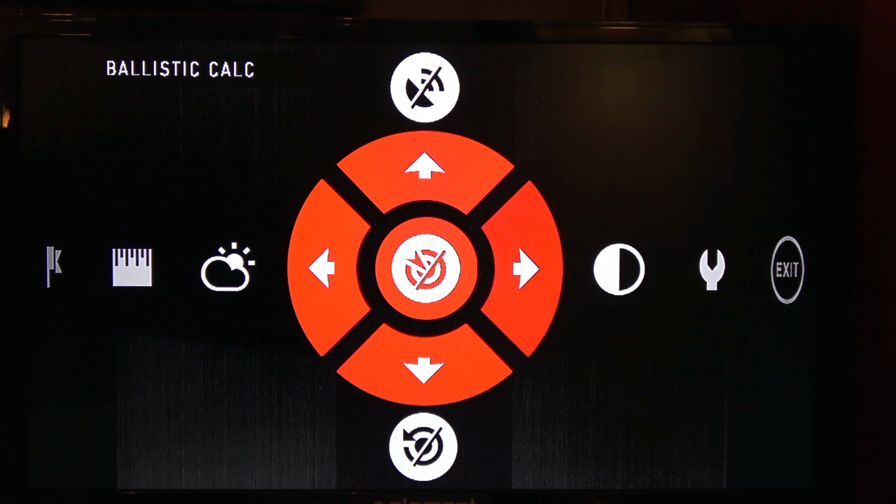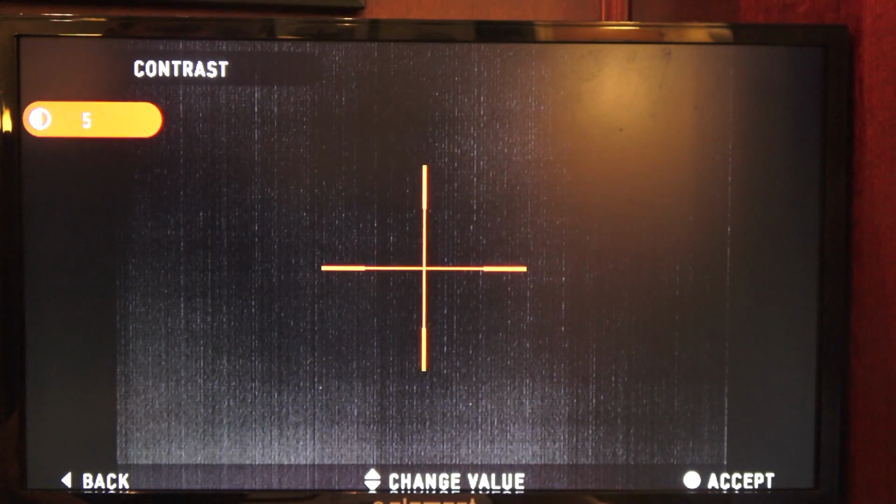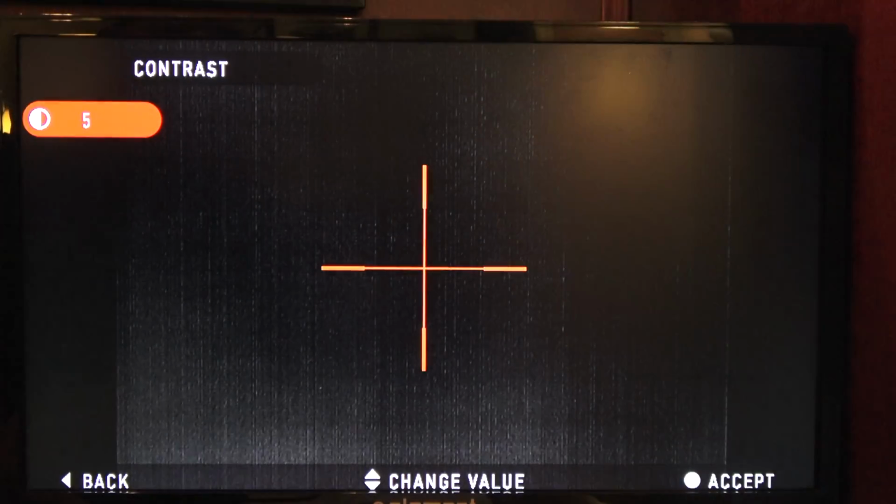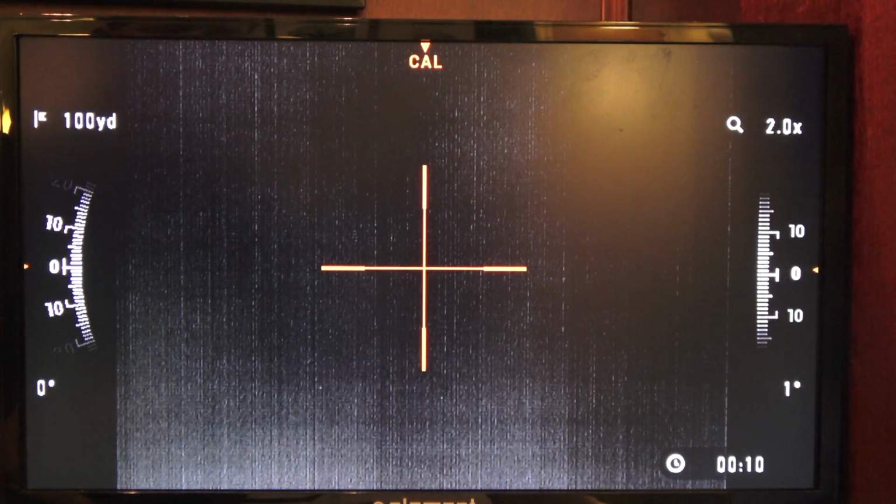All right, so let's go to the next screen on the right. Contrast. So let's hit on contrast. And if you use the up, oops, go back over to contrast. If I don't hit out, oops, not settings, go back. We're going to go to the settings in a little bit.